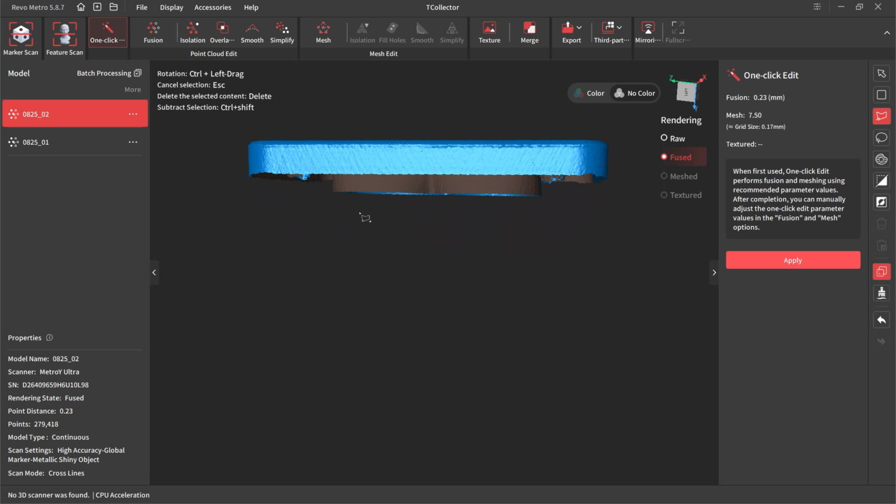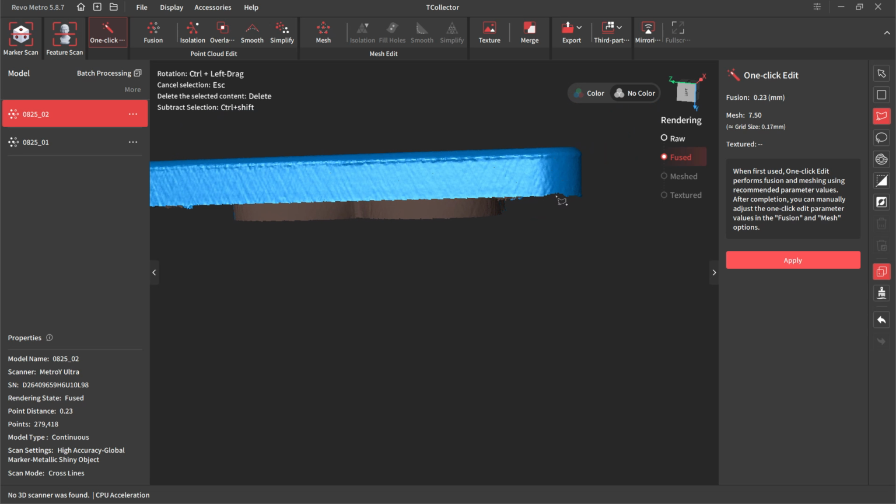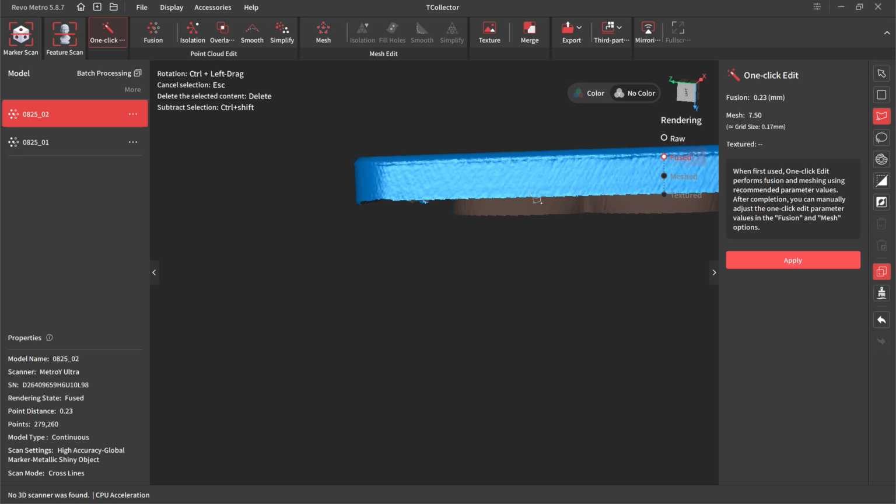For the sides, I can zoom in and I can just cut through like that. And on the other side, do the same thing.